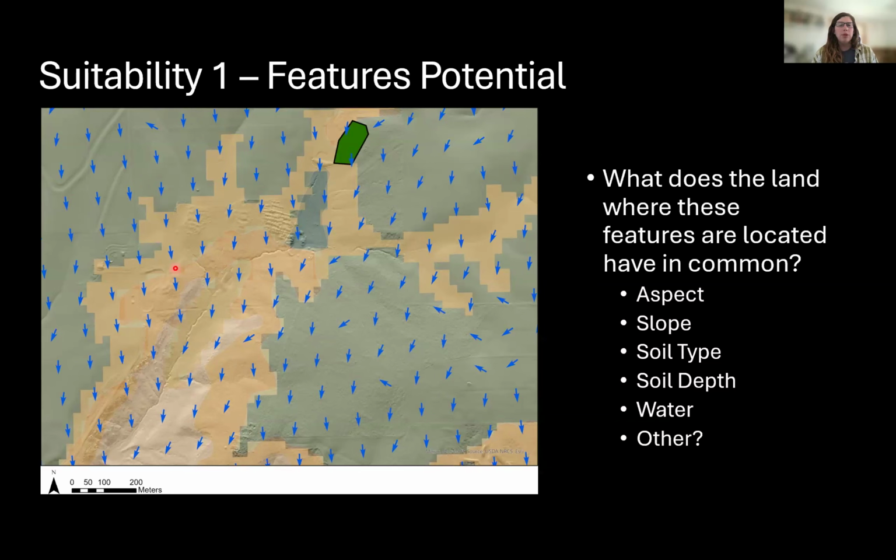And so I'm doing two different types of suitability analysis. The first is to look at all the spaces where, based on the LiDAR, I've identified new features and assess whether there are other areas that have similar characteristics. That might be similarities in aspect, essentially which direction the sun shines on the most. Is it a north-facing slope, a south-facing slope? The actual percent change of the slope itself, the type of soil, water availability, and so on.